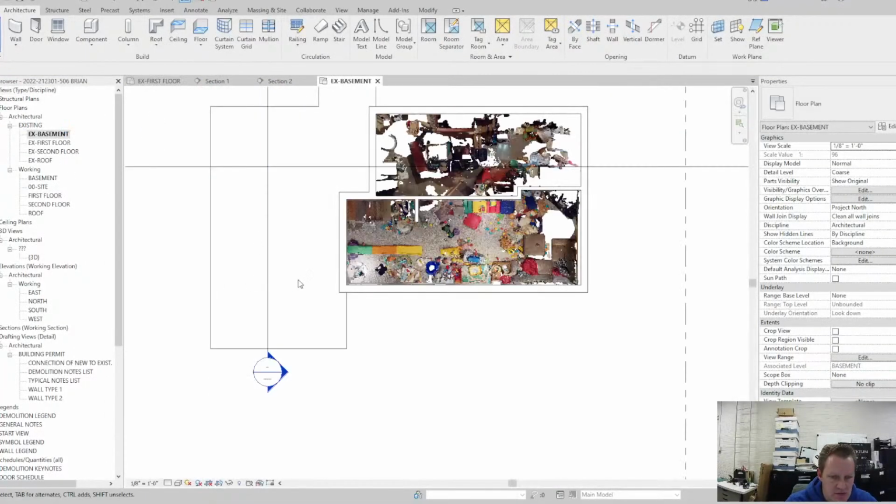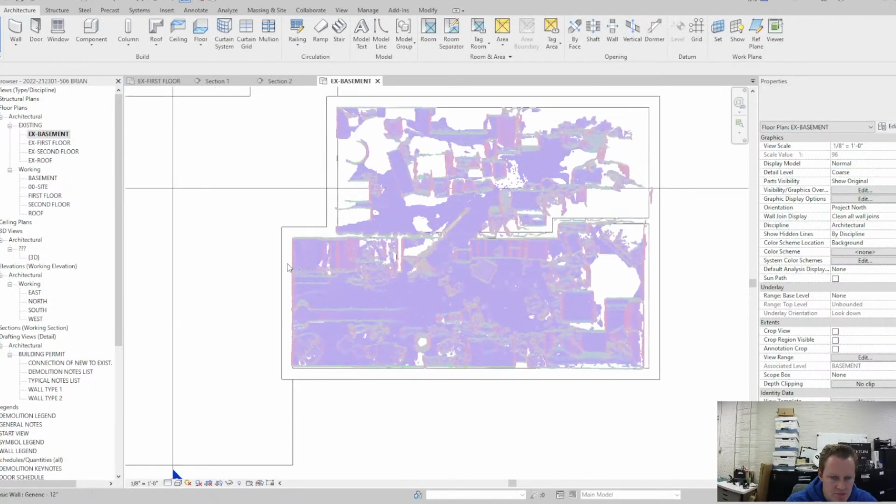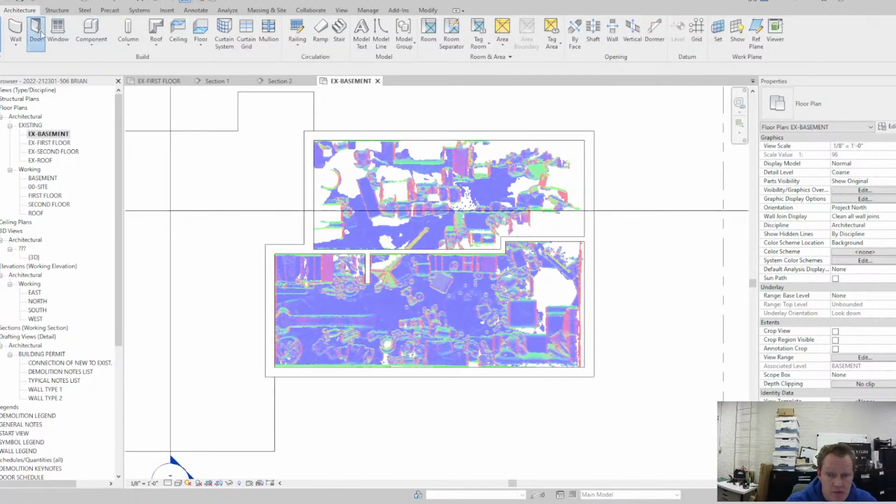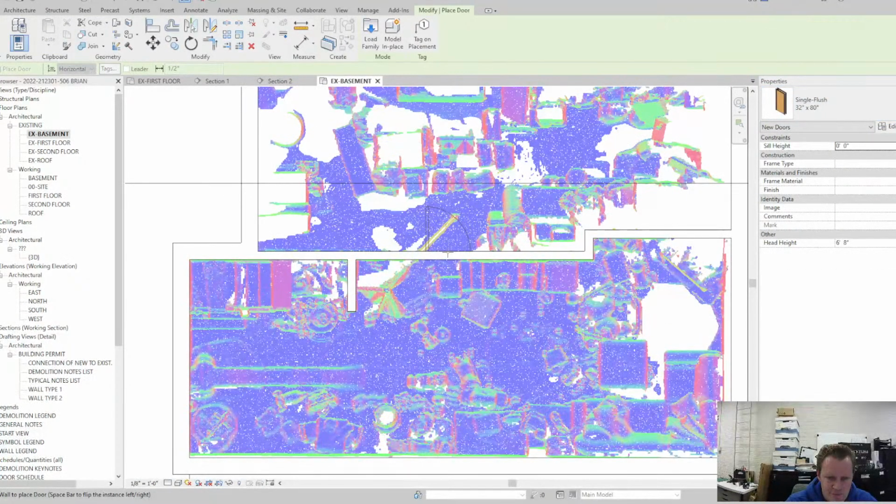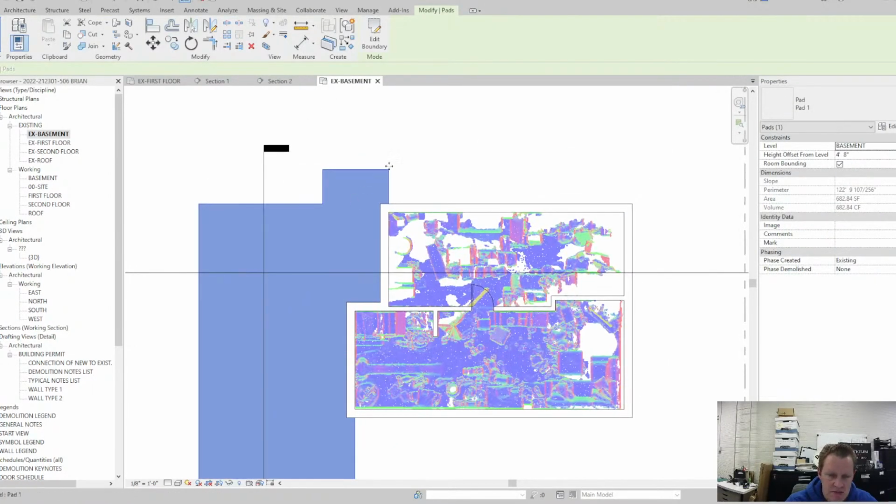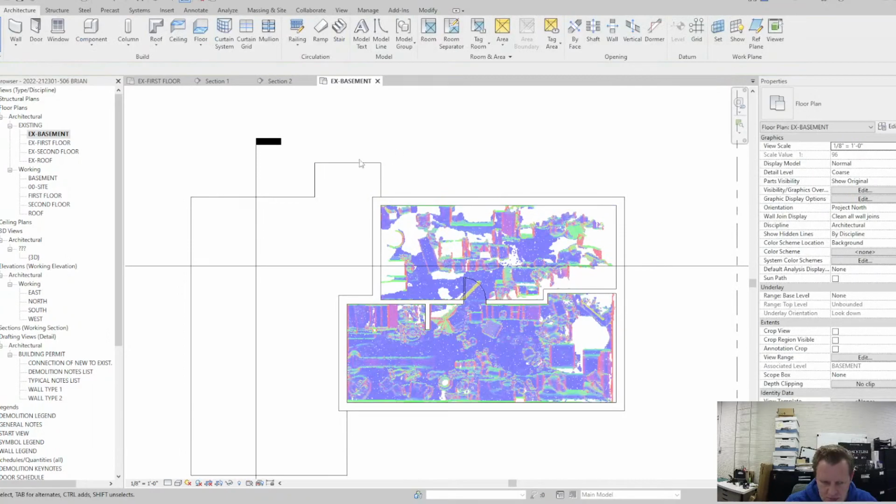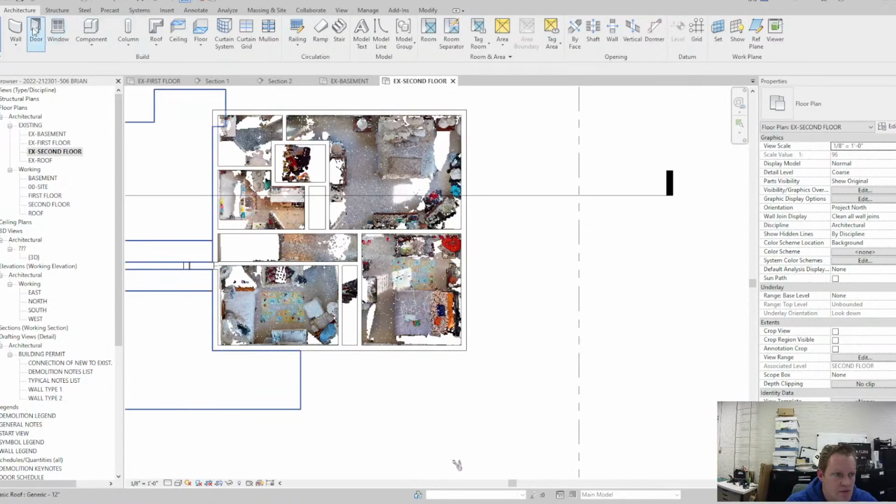Let me get on the basement. Let me change normals. Actually, there's only one door, 32 by 80. There we go. That's picking up, actually that's a building pad above. Yep, so that's that, and then let me go to the second floor and place the doors there.